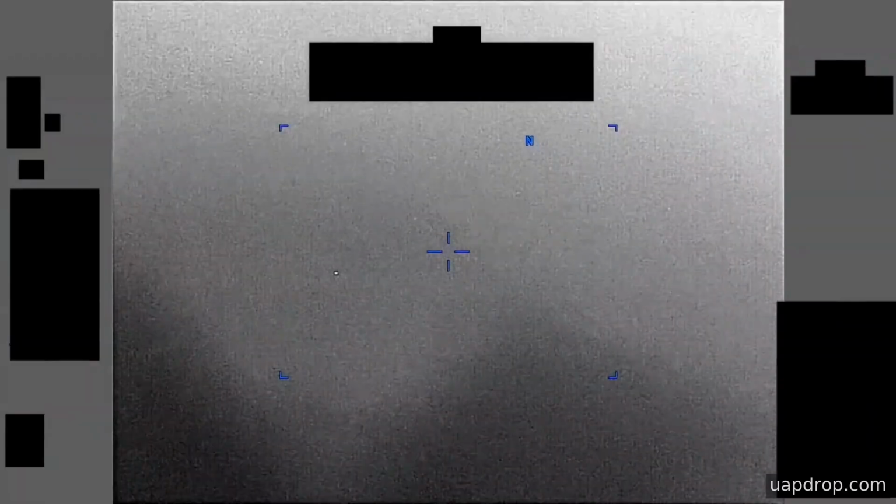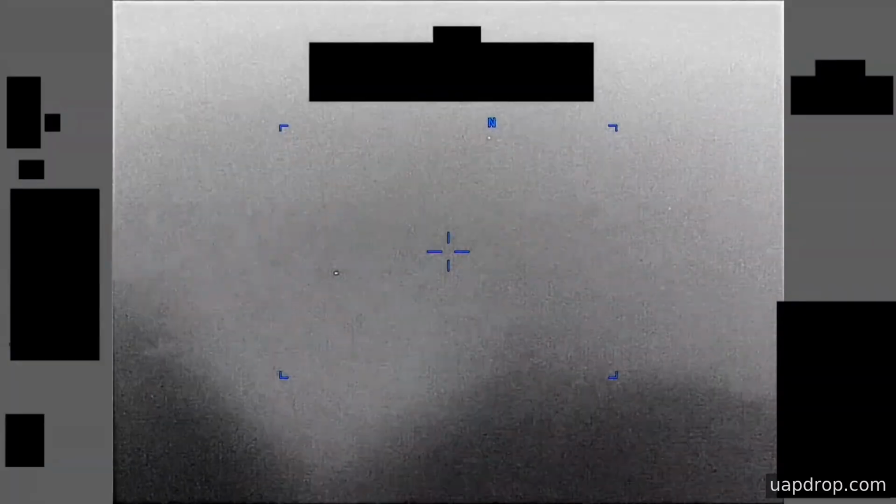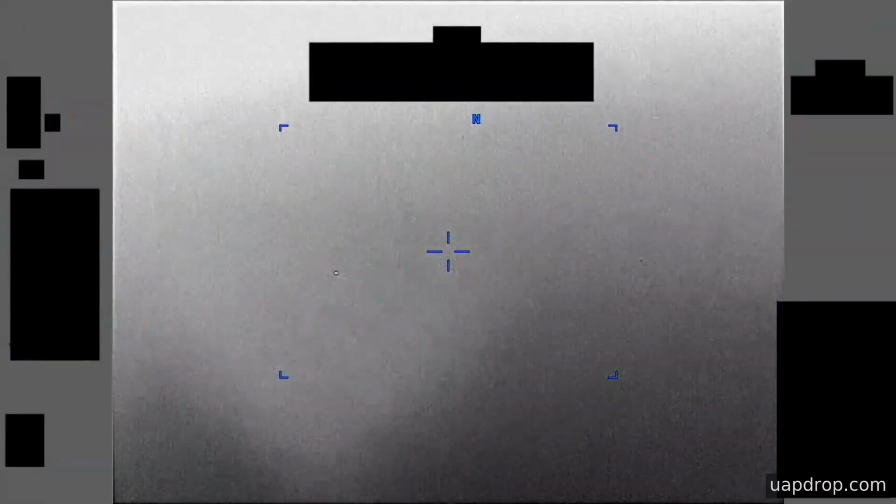This video joins other files where limited metadata and changing imaging modes create uncertainty rather than a clear identification. For context, the original source document is linked in the public record, and the entry is part of a broader set of submissions collected by AARO under Pursue.